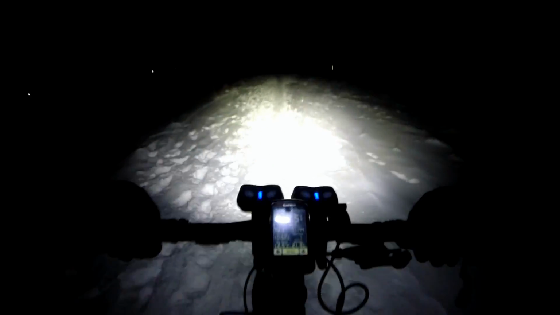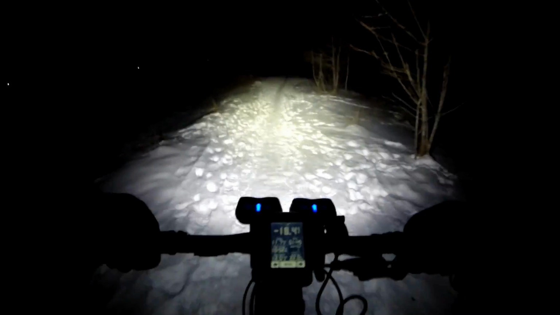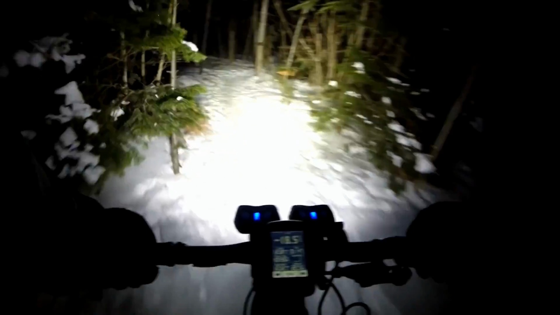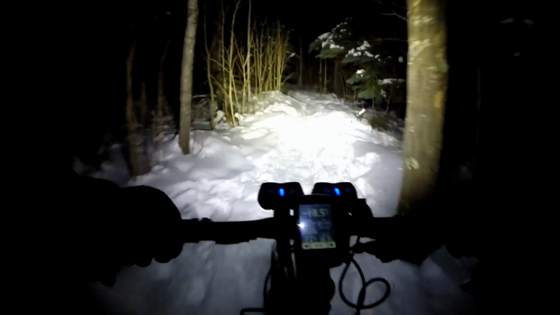Surprised how bumpy a lot of these trails are, considering the last snowfall was 3-4 days ago. It's been pretty cold, so I guess that's kept people away, even though today was a very nice temperature, I think it hit -8 today. Section of single track, very short.